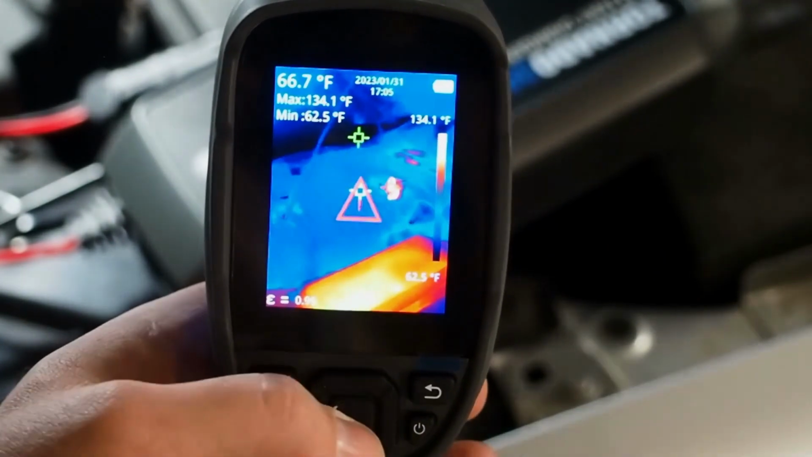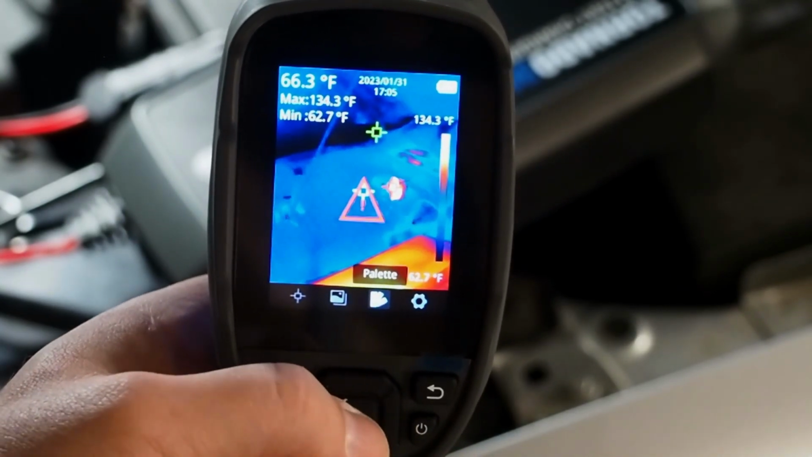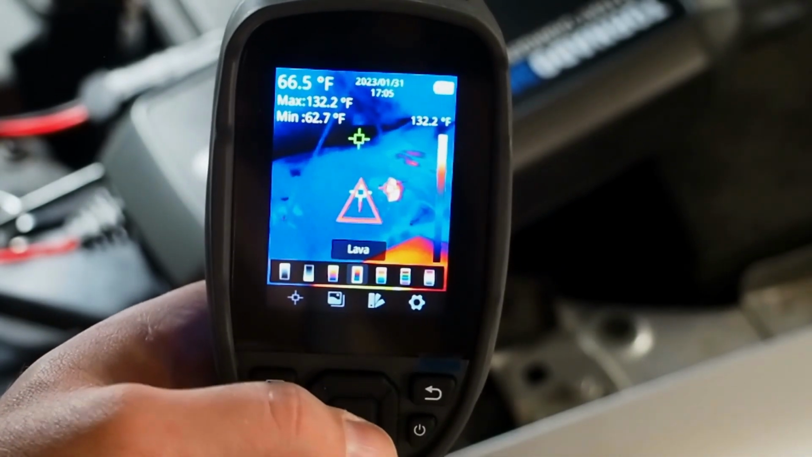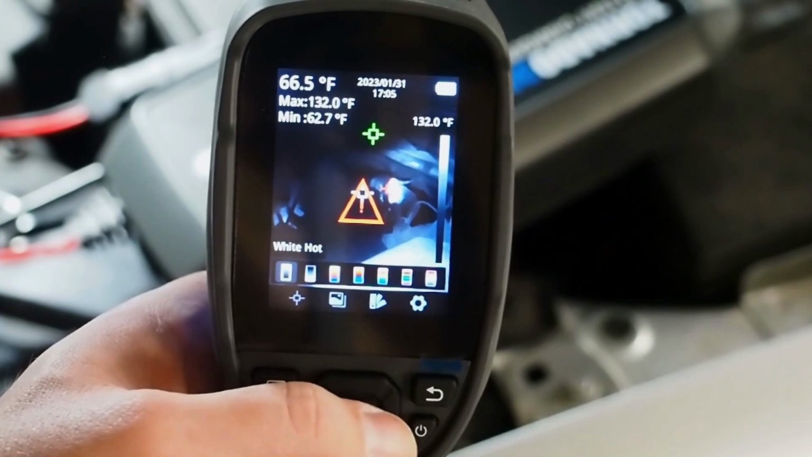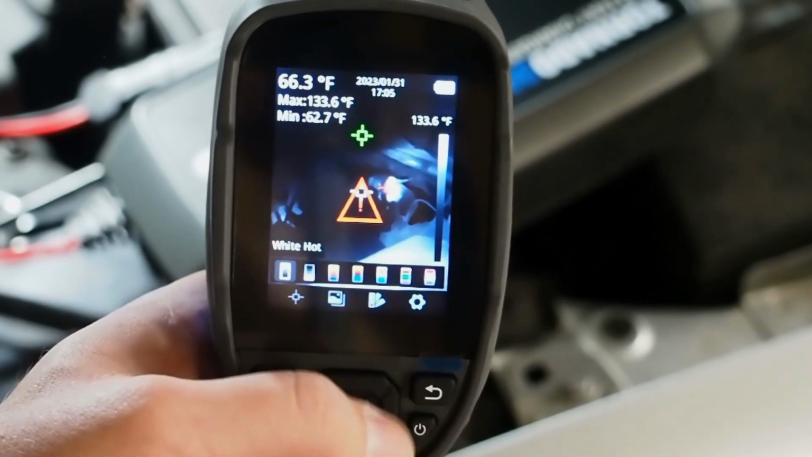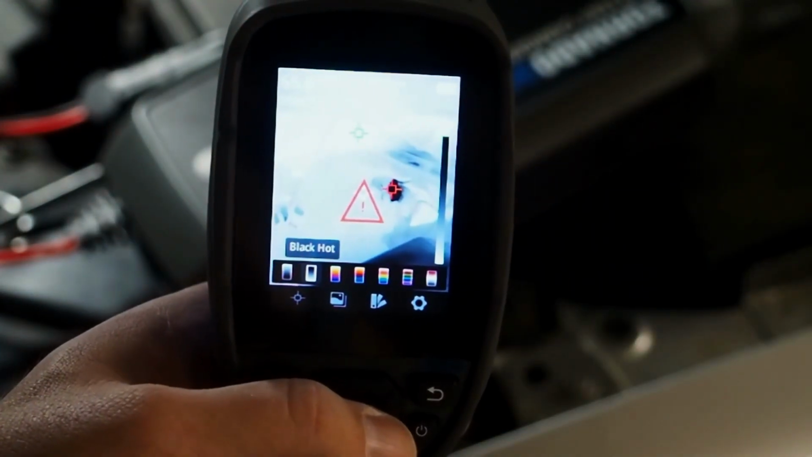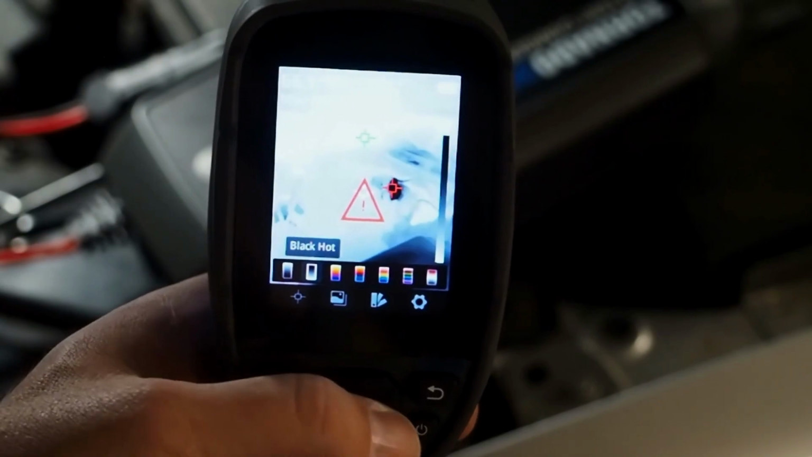I typically live in the infrared menu. That's my personal preference. We've also got access to the palette here. The palette allows us to change the color scheme. So we've got white hot, which basically turns everything that's cooler dark, and the hotter points lighter. We've got the inverse of that, which is basically turns everything white, and then the hottest points black.